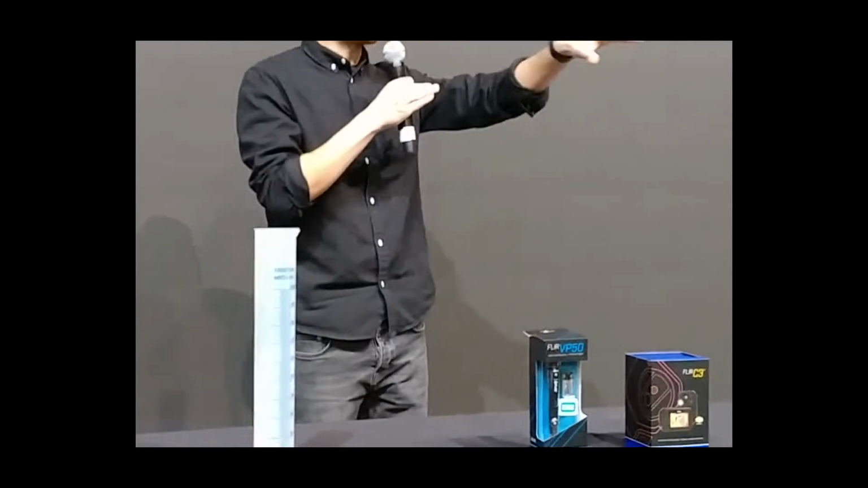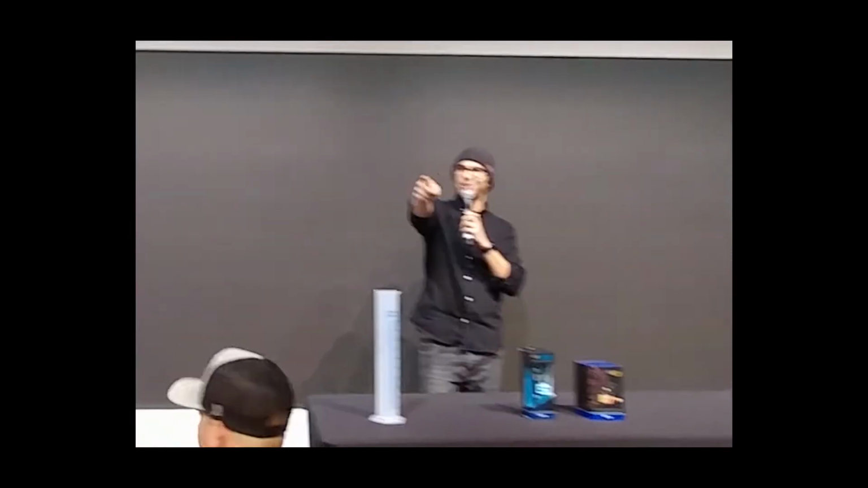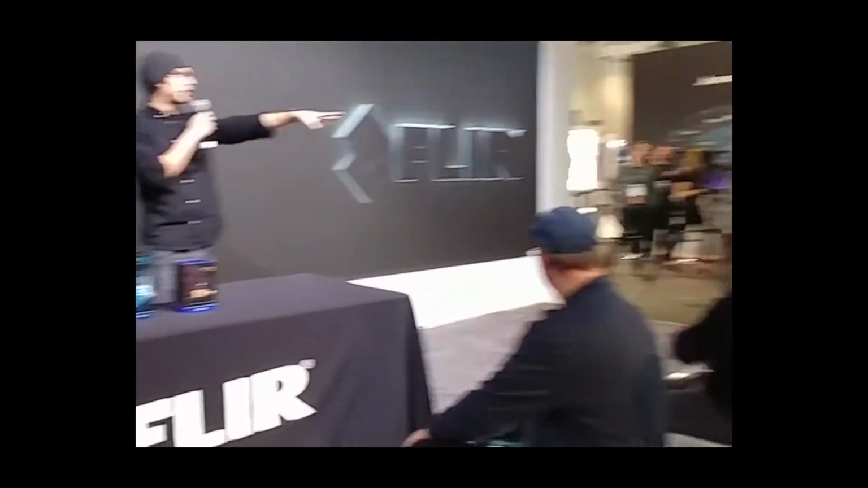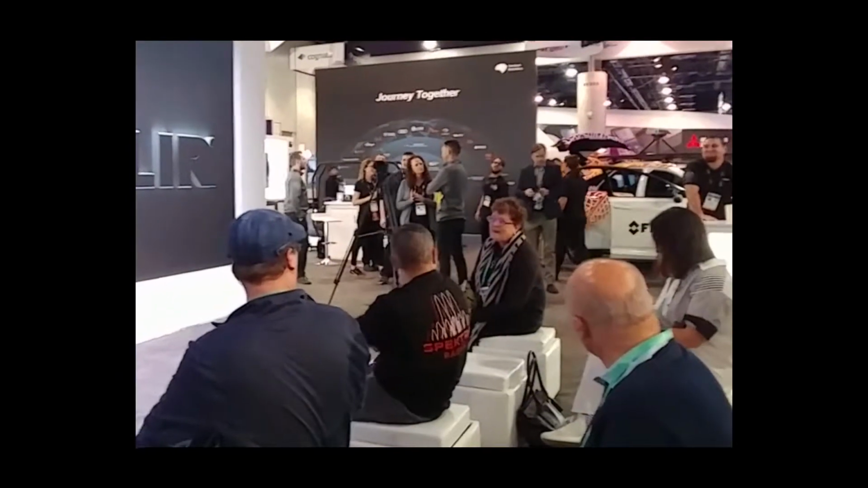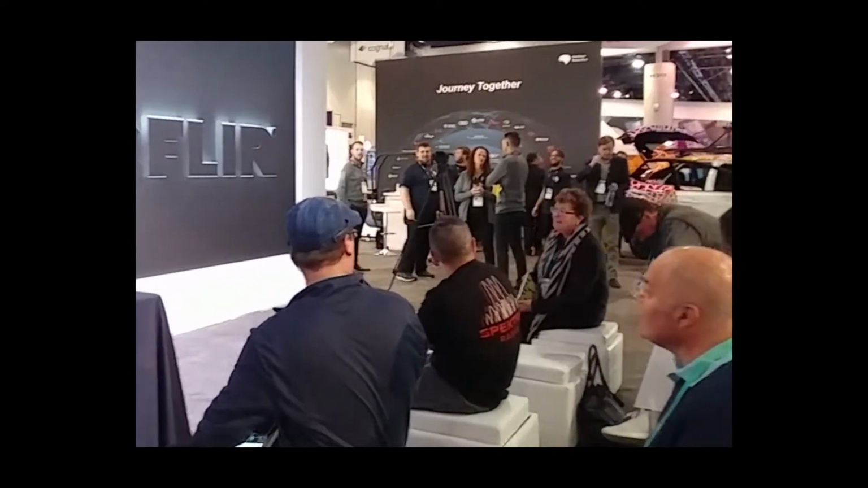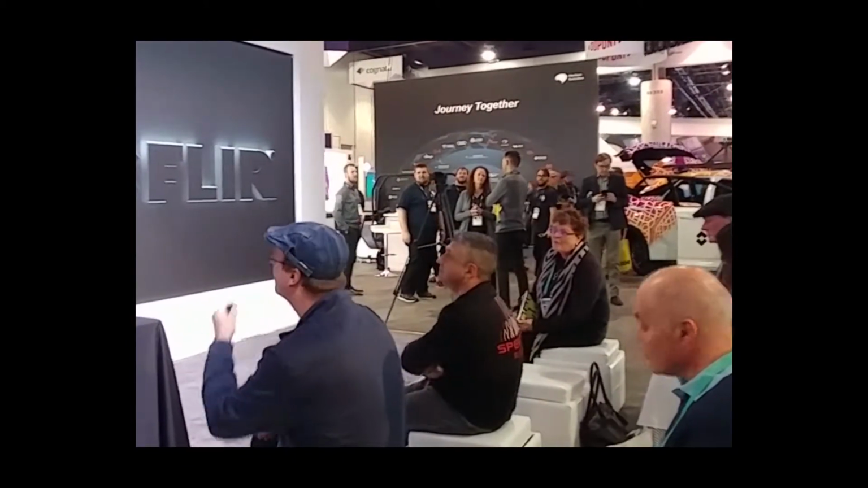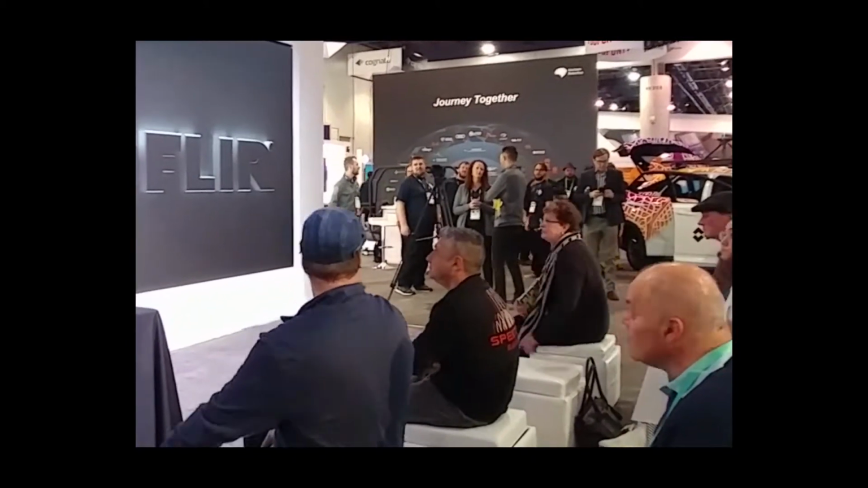Just to walk you around a little bit, verbally, there is a FLIR thermal selfie machine back there called the Therminator, so you can take a nice thermal selfie of yourself. There's also a bunch of FLIR products to explore and play with right over there. There's also an autonomous vehicle that uses FLIR sensing technology to see. You can go sit in the car and actually see what the car is seeing.